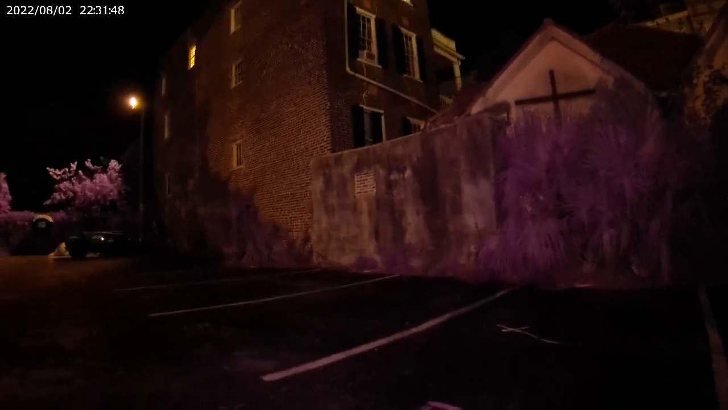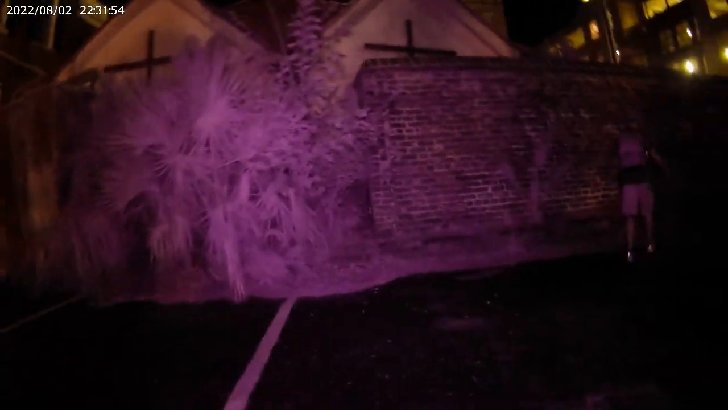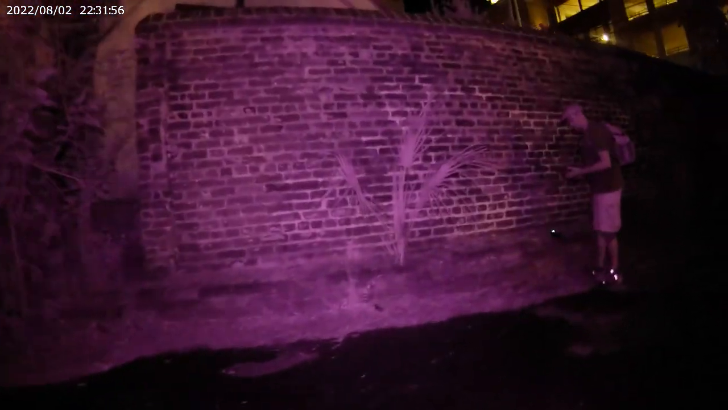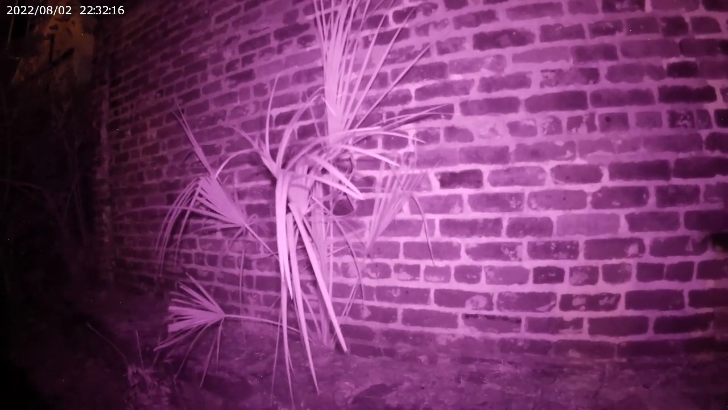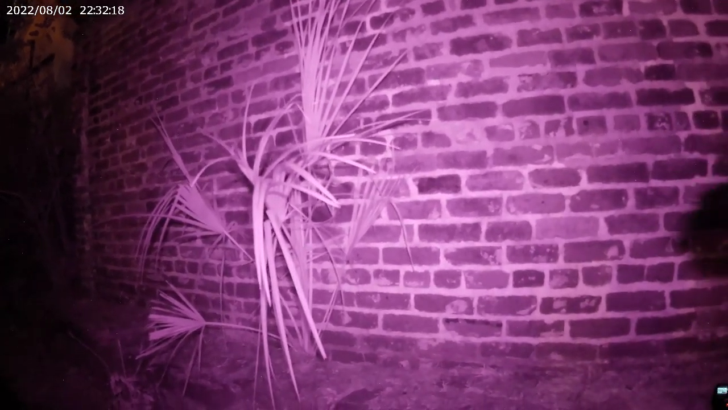What was I supposed to be looking for on this? So, let me show you. Come over here. Should just let that work instead of staring at it. Alright, so the second night I got that upgrade, this is what we caught exactly where we're standing right now. So look right over here and it'll come flying in.